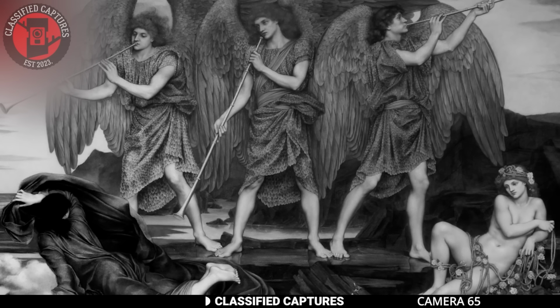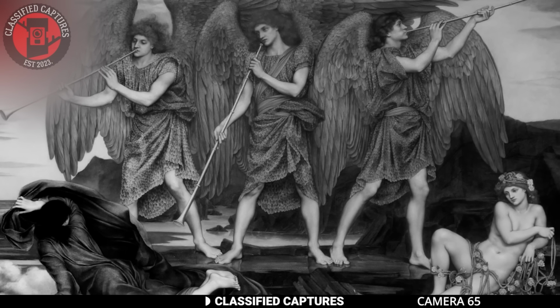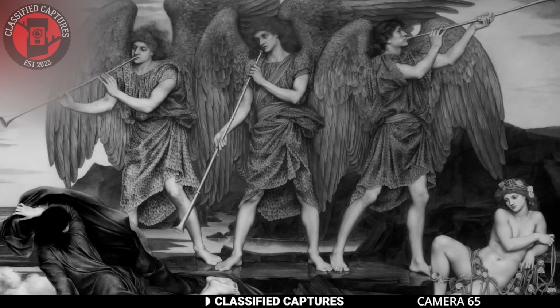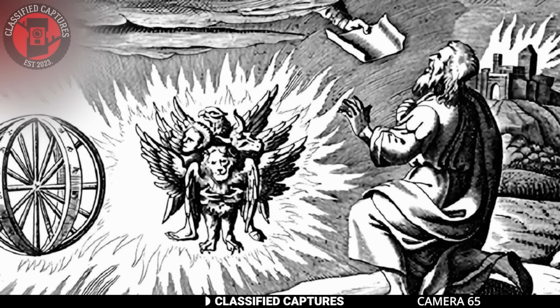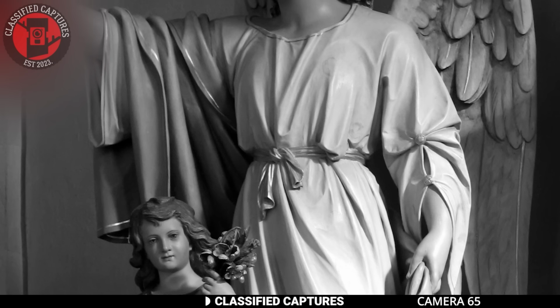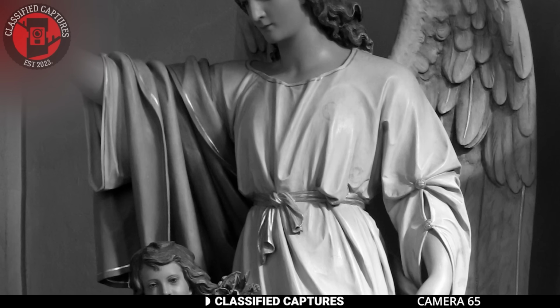Angels are celestial beings that have been part of various religious and mythological traditions for centuries. They're often depicted as messengers or intermediaries between the divine realm and humanity, tasked with guiding and protecting people on their spiritual journeys.